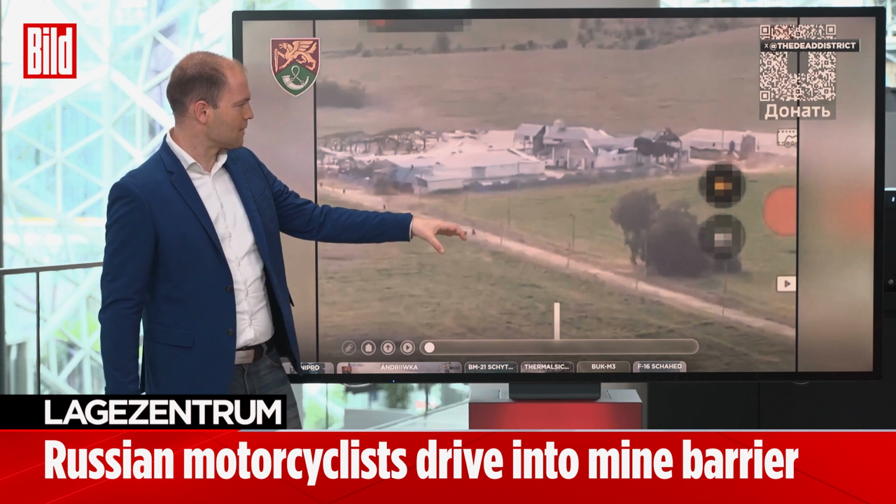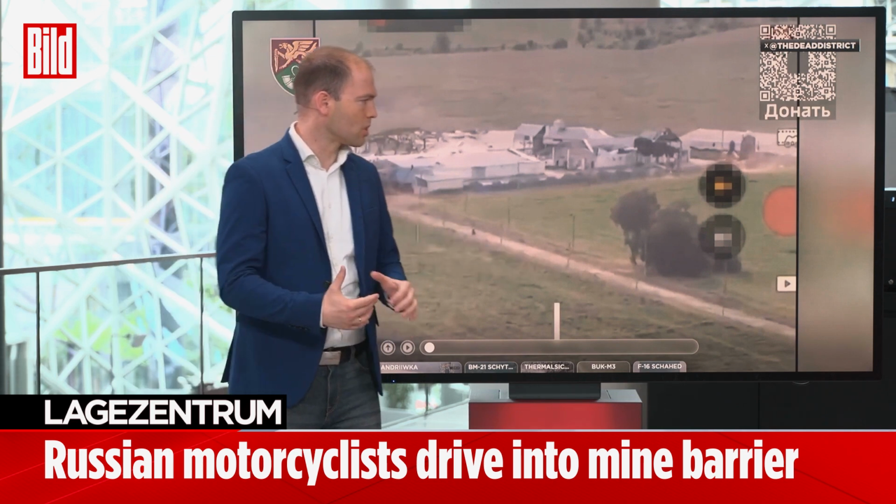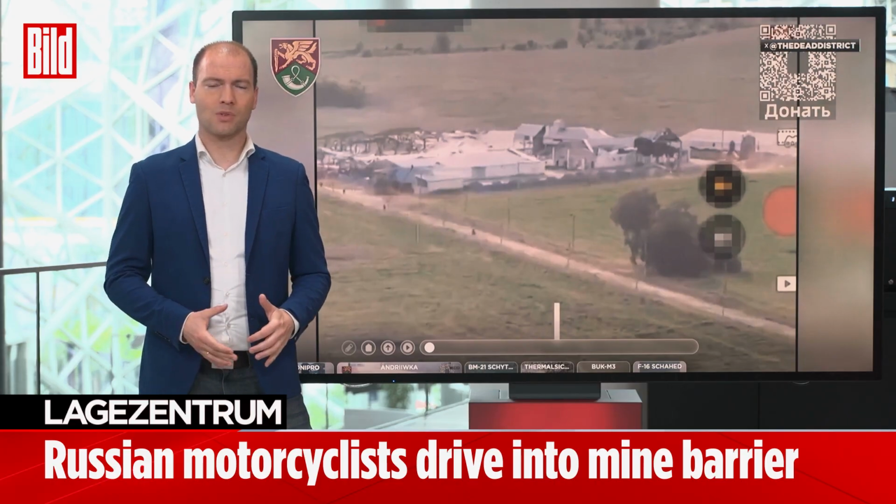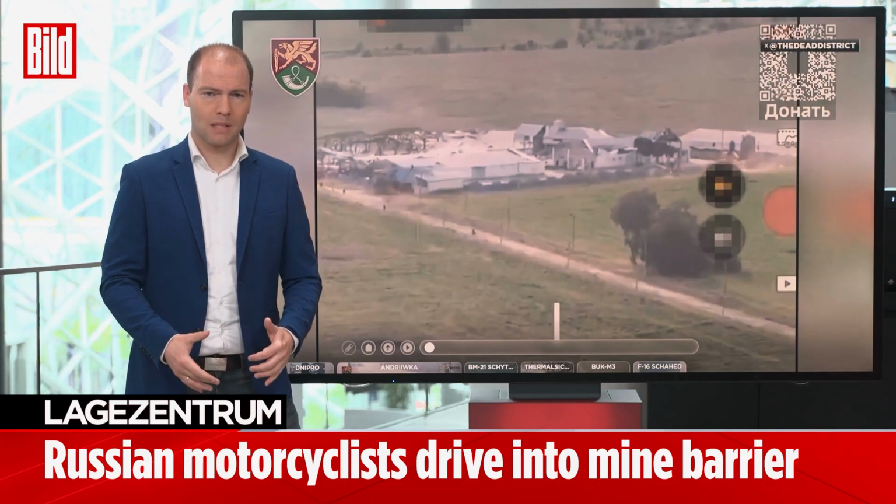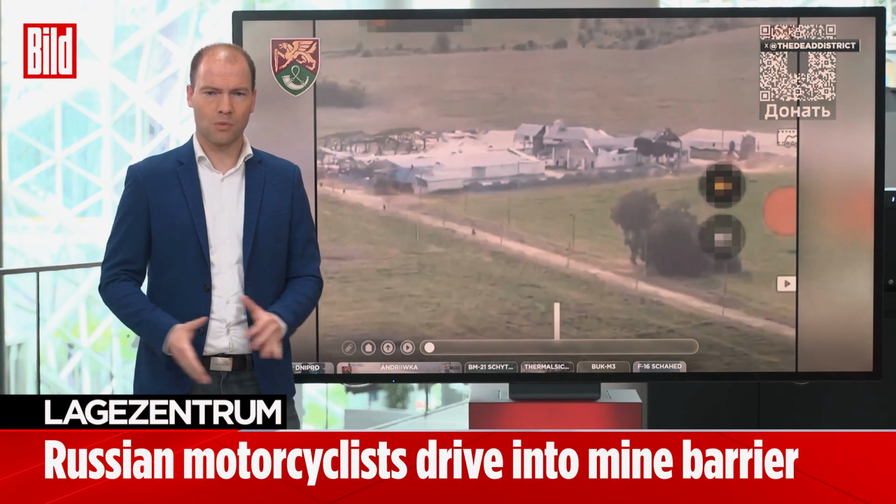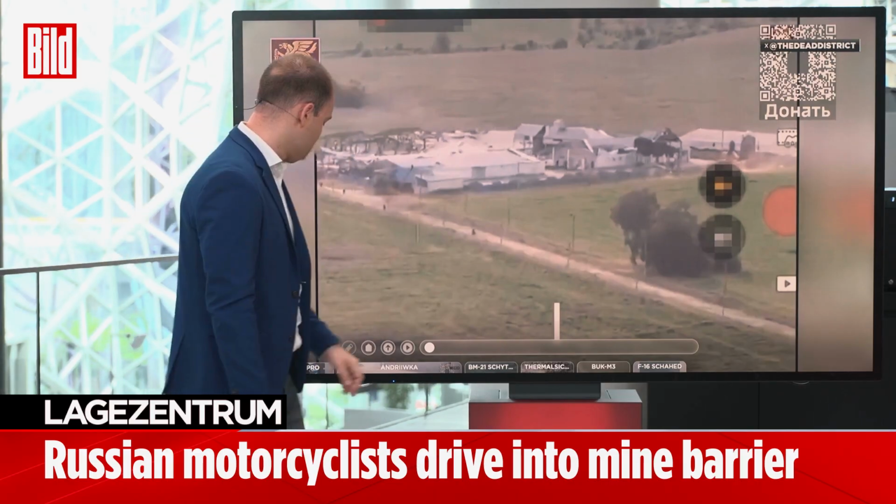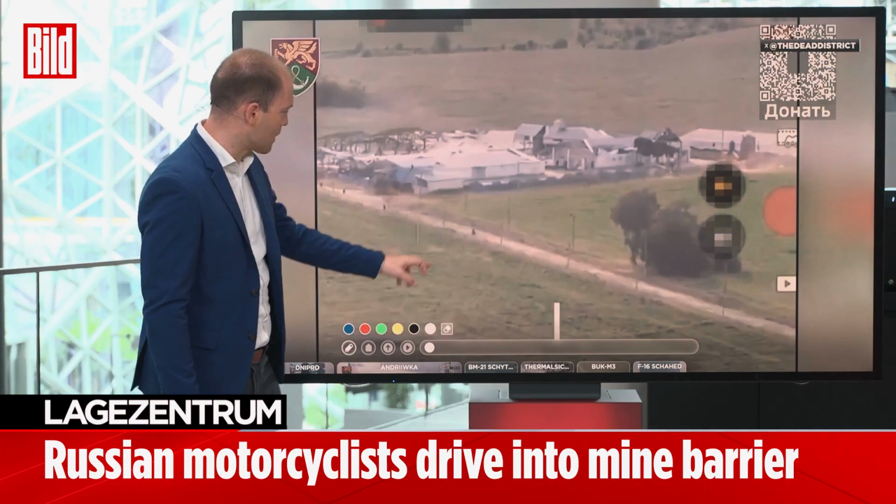These are recordings from the neighboring village of Oleksivka, and they show us exactly what Mr. Zelensky and others have repeatedly explained. In Sumy, the Russian army relies solely on light infantry, not at all on tanks. So far, only 4 armored vehicles have been destroyed during the entire offensive. And otherwise, as we can see here, it's almost exclusively infantrymen on motorcycles.